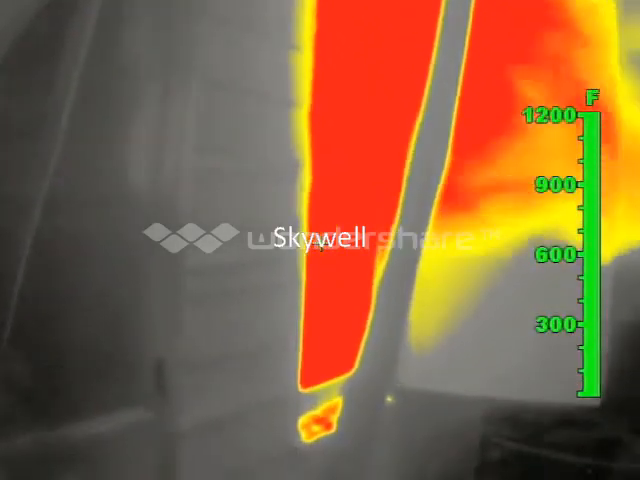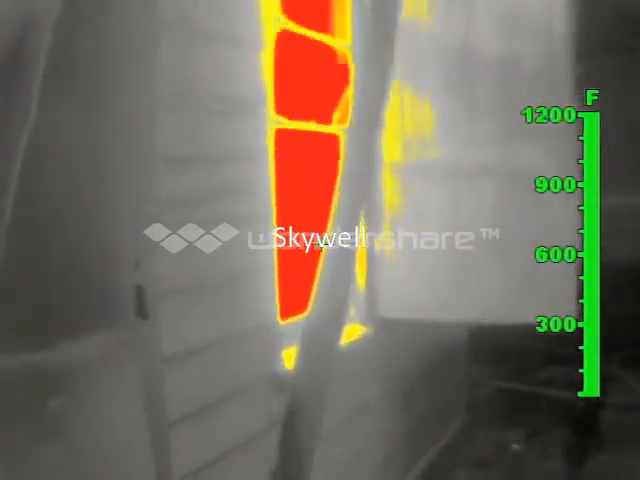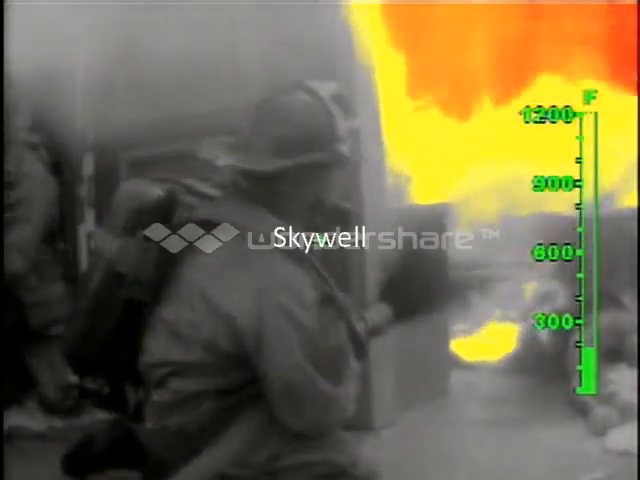Well, the saturation point is an interesting topic. I mean, more is better, right? So you would think a 2000 degree dynamic range, which some other manufacturers promote, would be absolutely important. Actually, the trade-off is that you lose a lot of sensitivity. Hot is hot, and seeing detail above a certain point just doesn't add anything. So do I need to see the difference between 1400 degrees and 1600 degrees Fahrenheit? No, I don't. I just know that's extremely hot. I do, however, need to be able to see a firefighter exit next to an active fire or heated up wall, and that's important.